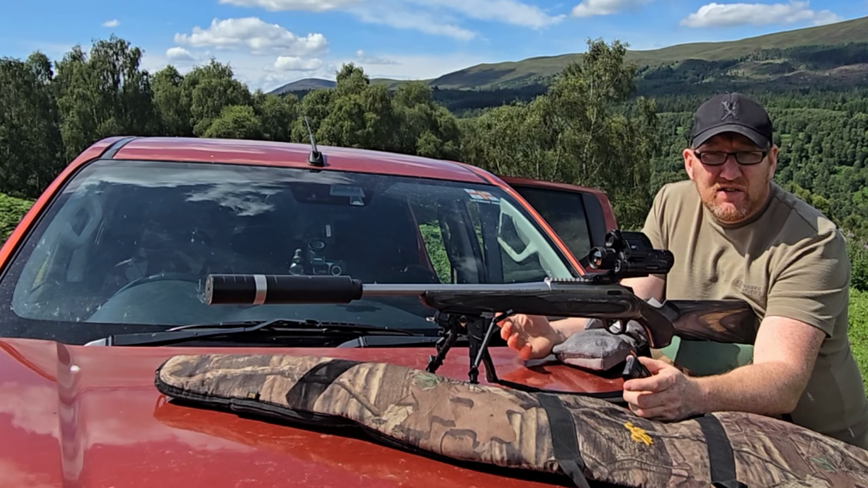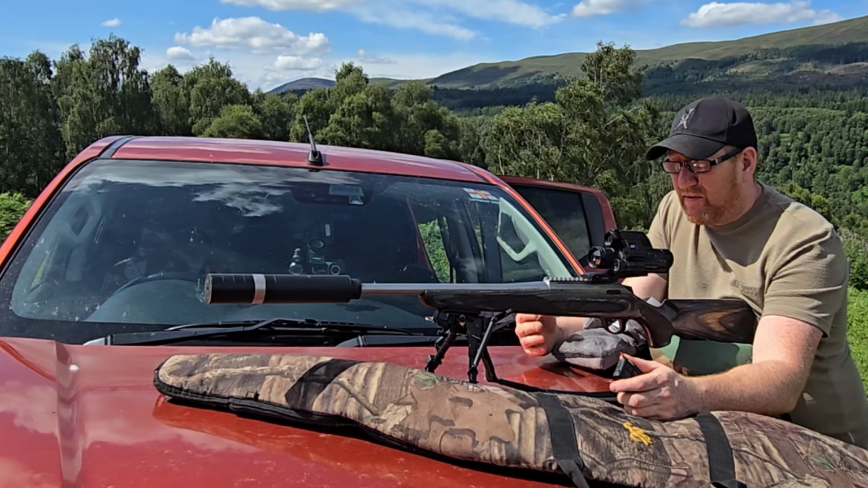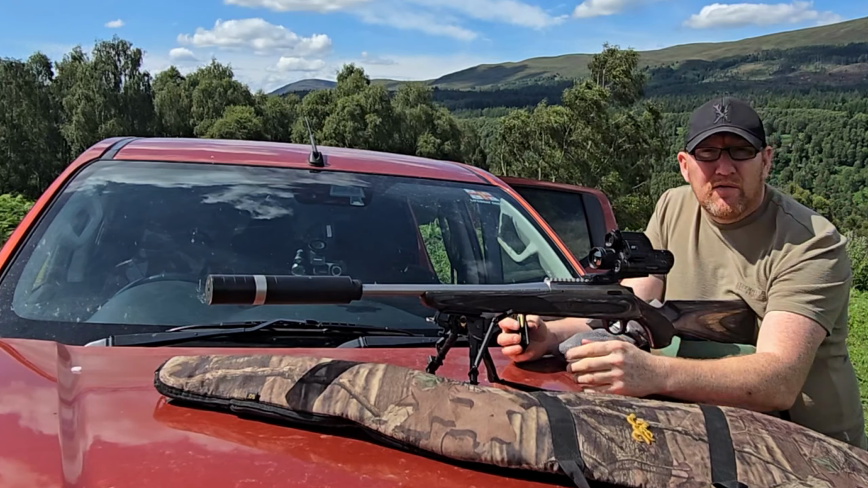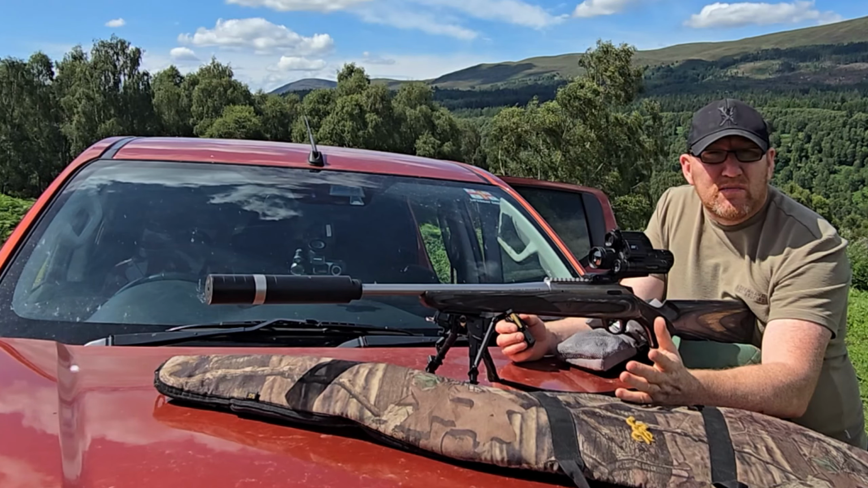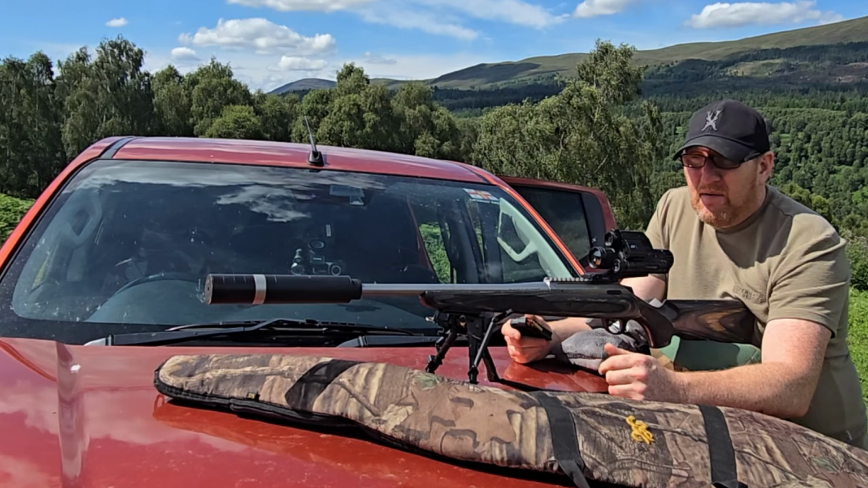How often do you test your rifles? Well, for me I test them quite a lot because I use them every day. I've got various different calibers that I use and I'm really looking forward to getting another caliber for a different kind of job. The wind is a little bit much, but for 100 yards that's not too bad. We're talking like 10 mile per hour gusts if you're lucky. And it's really warm.